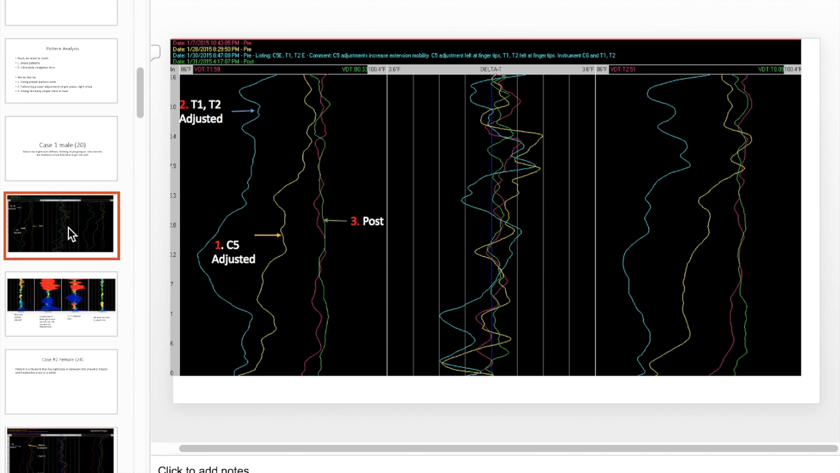So here it is. This yellow line right here was an established pattern. C5 was adjusted. The next scan, that was on the 28th, 2 days later, was different.